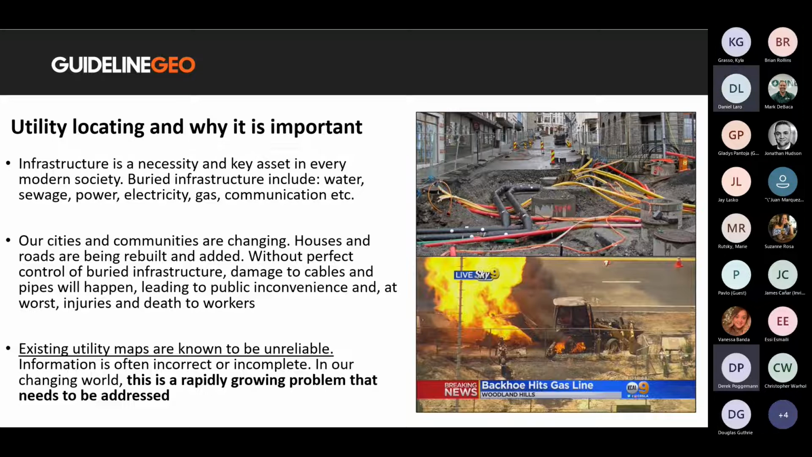Even existing utility maps can be wrong. And with these mistakes comes the heartache of striking a buried utility, costing thousands of dollars to fix and the potential of injury to an unexpected worker. Ground penetrating radar can help avoid these disasters and detect these utilities before digging into the subsurface.